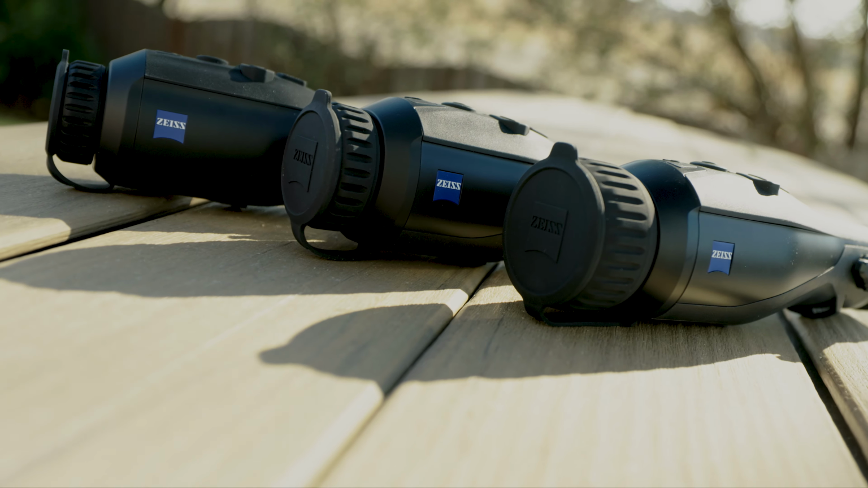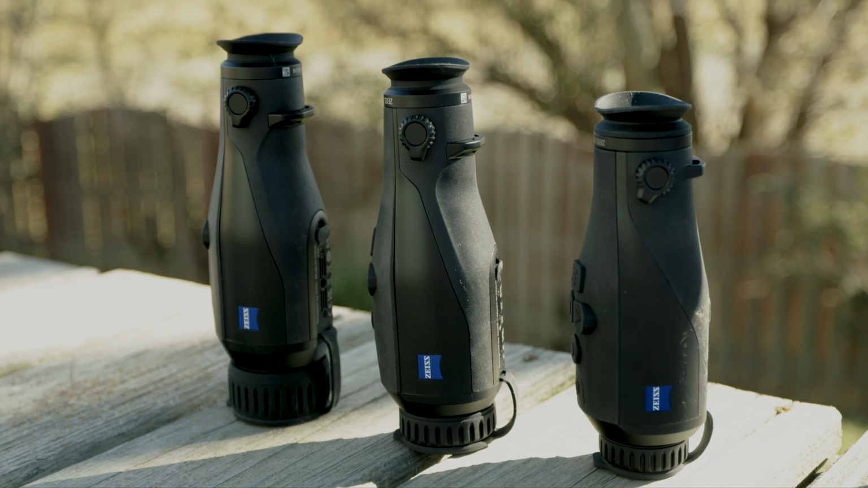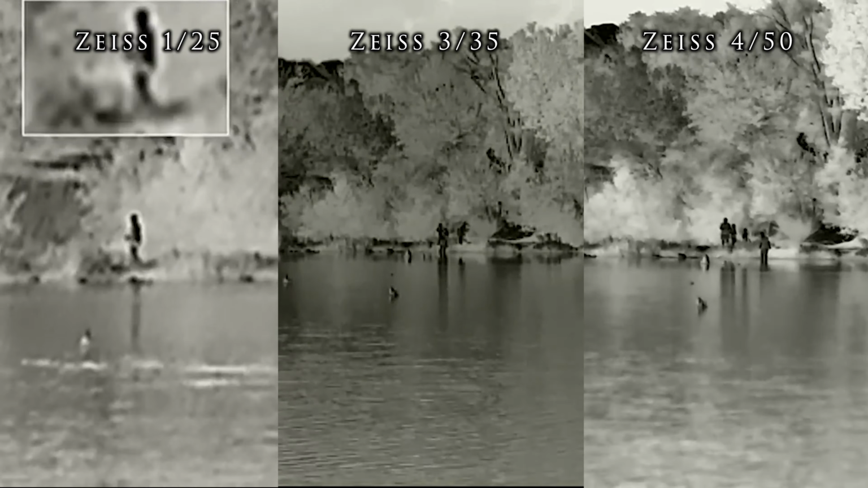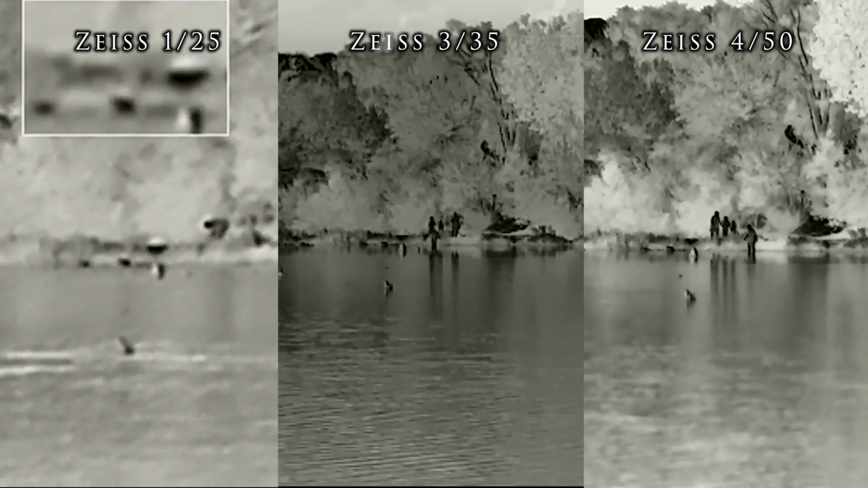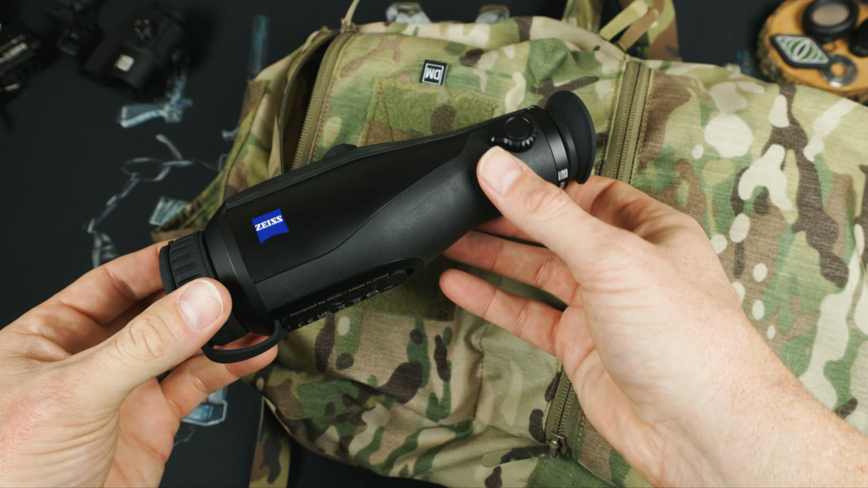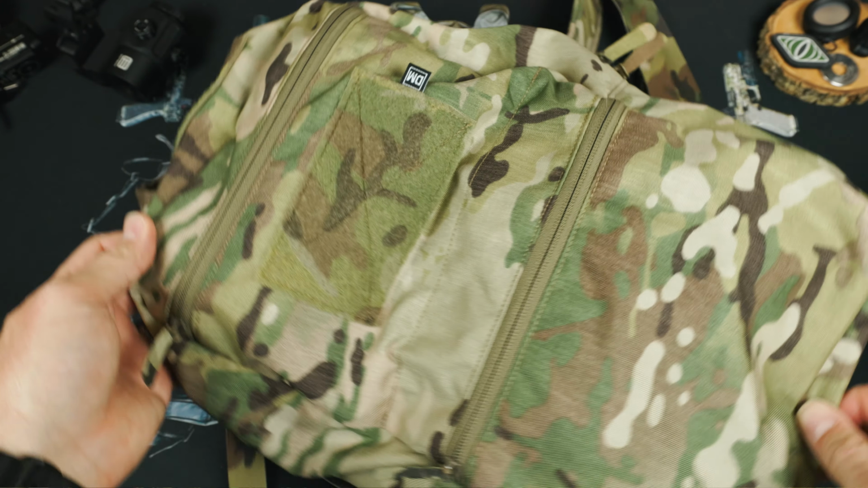So after all that, what are my thoughts about the entire Zeiss DTI Thermal Handheld lineup? I think Zeiss offers consumers a lineup of thermals that gives users options for various budgets, supplying high-tier thermal capabilities and functions at the budget 125, all the way up to the detail powerhouse of the 450. For me, I found the 335 was just consistently the perfect blend of price, size, performance, and function. And the 335 would give me wild functionality in terms of thermal performance and then just fit right inside a pocket. I hope this review of the Zeiss DTI Thermal lineup was helpful in your purchasing decisions.